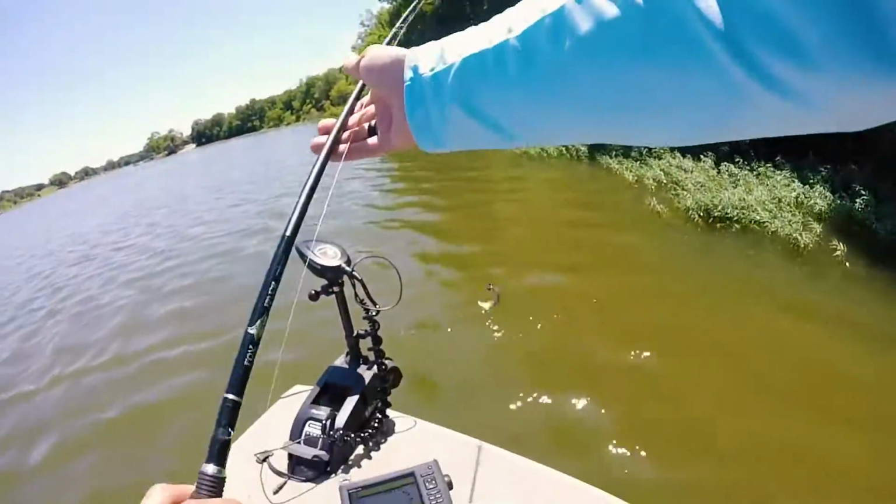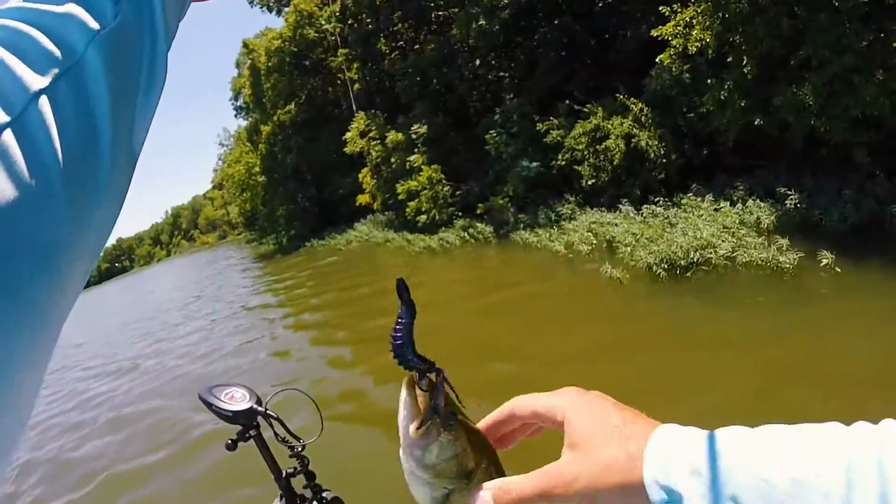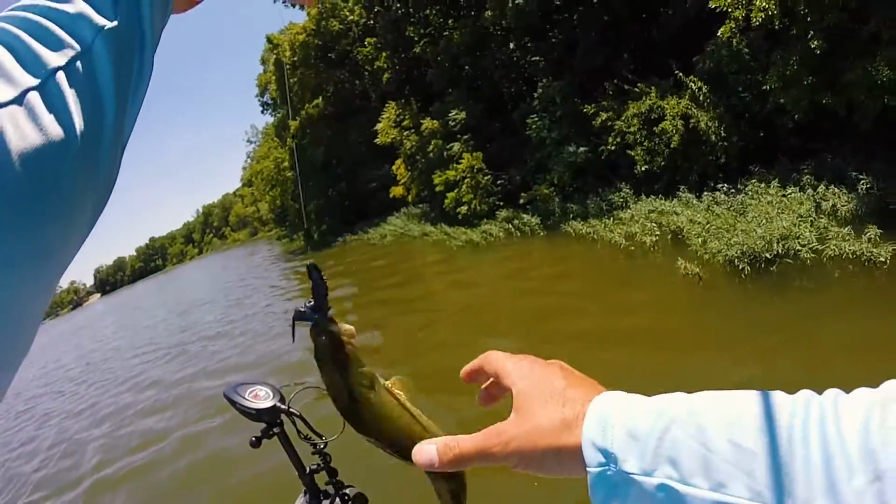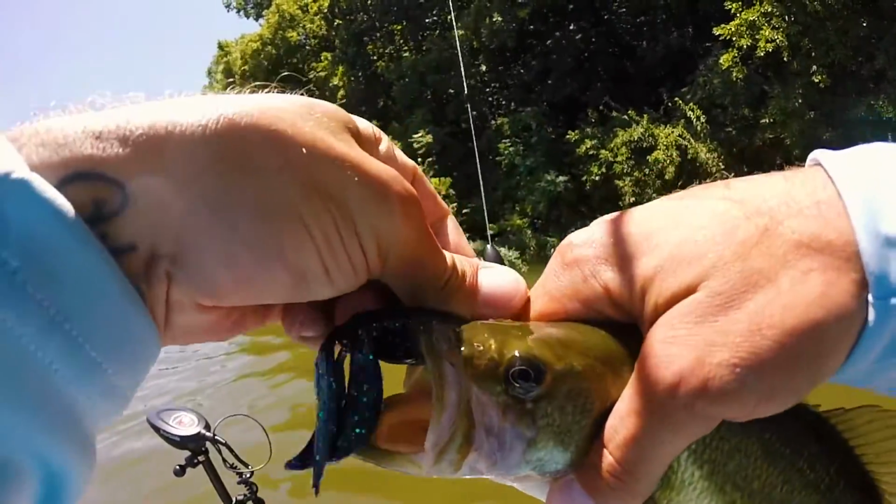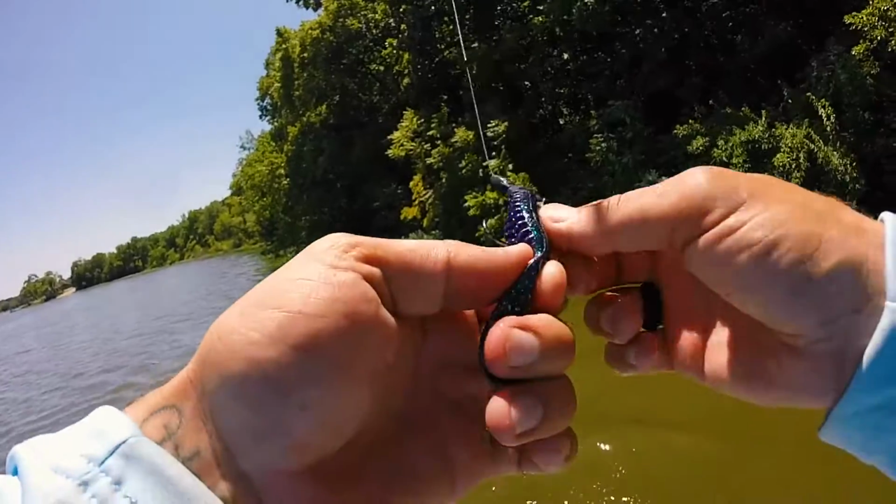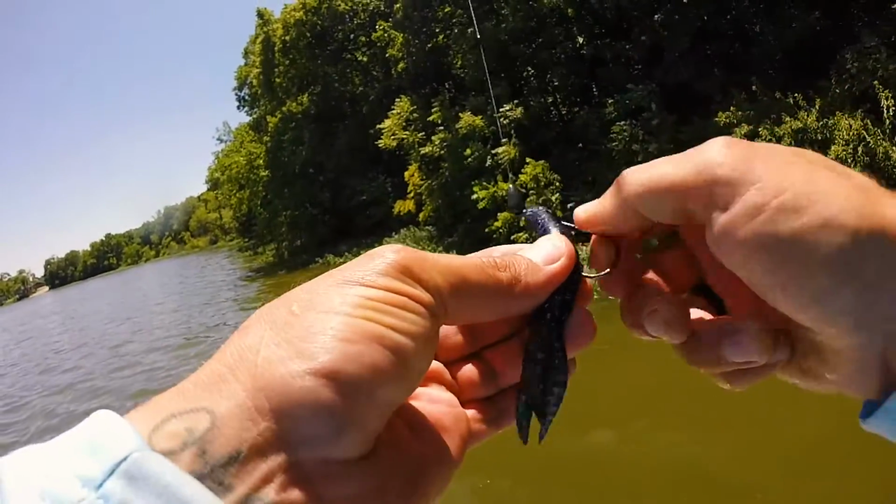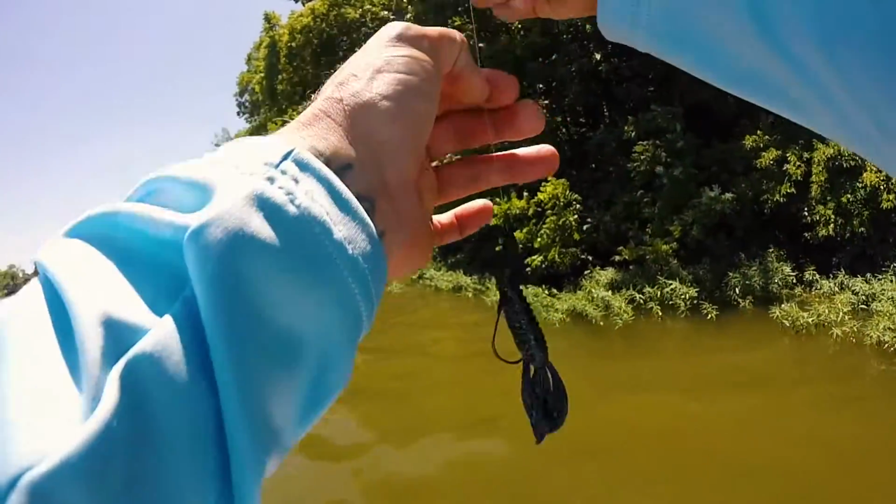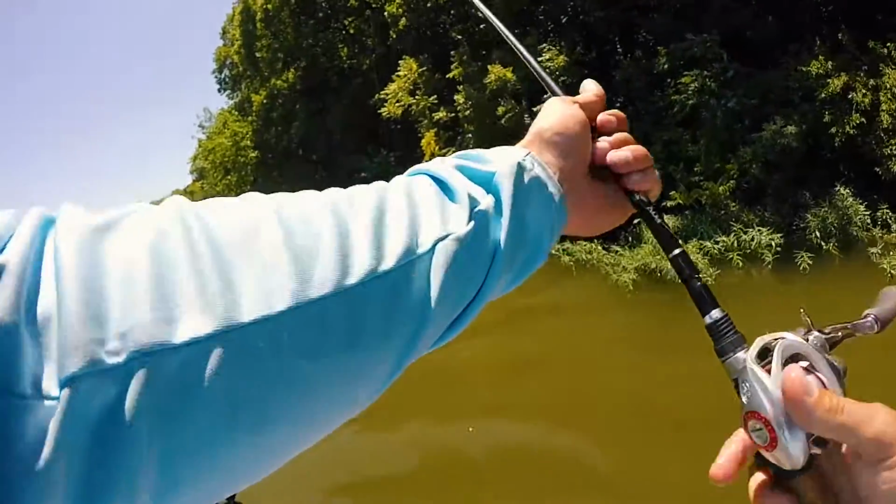Oh my God, it's a bass. Wow. Skinny guy. So as I've been working my way down this bank, I tried throwing deep for a little bit and it didn't work out. Saw a lot of fish down there, but I don't know, could have been white bass. I came back up to the bank since it got shallower and started flipping. That guy just hit it on the edge of these water willows and started swimming away. Maybe there will be more.